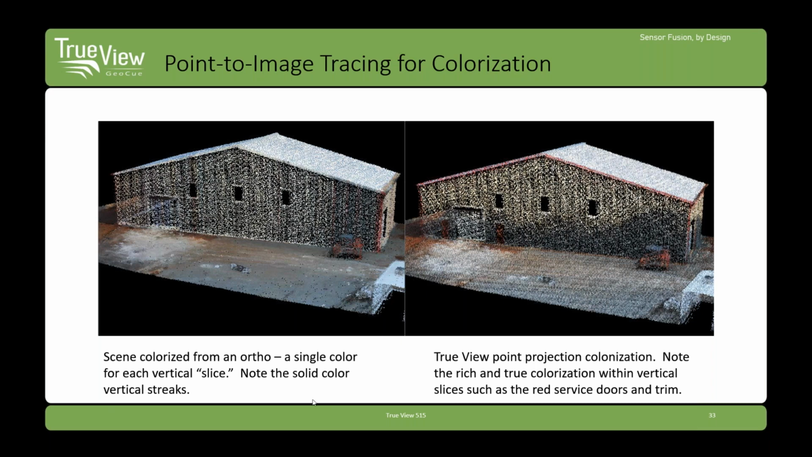So on the left is a LiDAR point cloud from the TrueView 515 colored from an ortho photo that we created in the process that I just described. On the right, we have a true colorized 515 set of data. And you can see a dramatic difference, because in colorizing from an ortho, for any XY location, you can only use one color point out of an ortho photo.